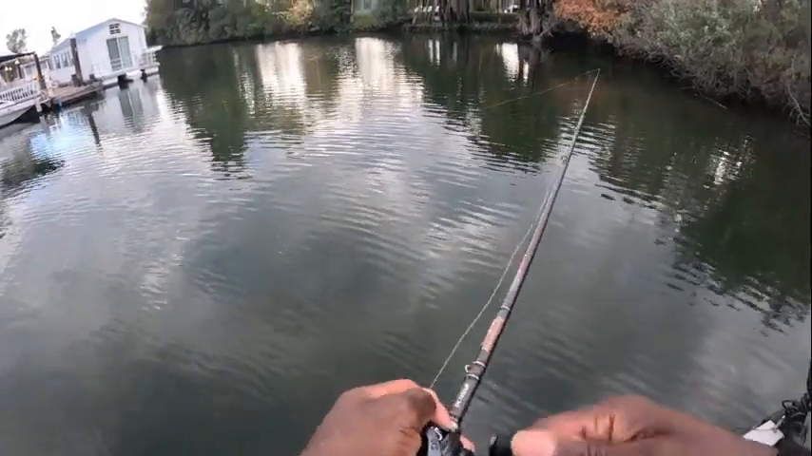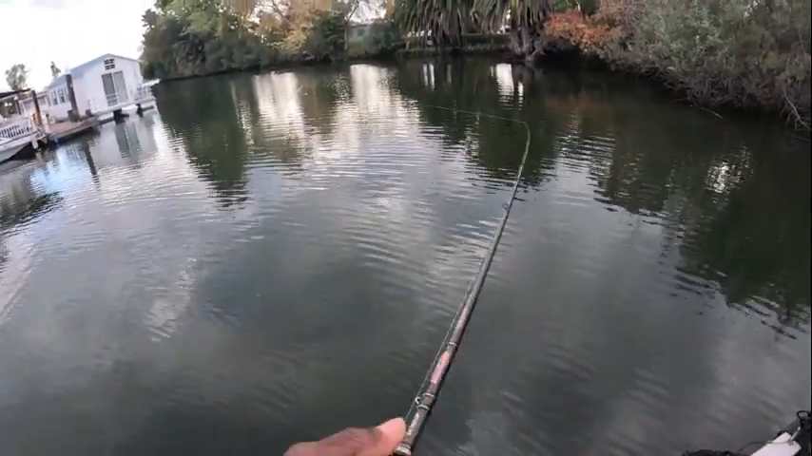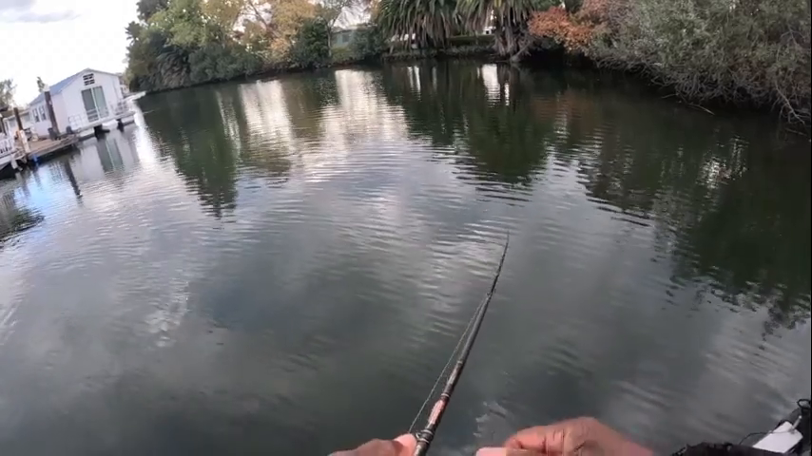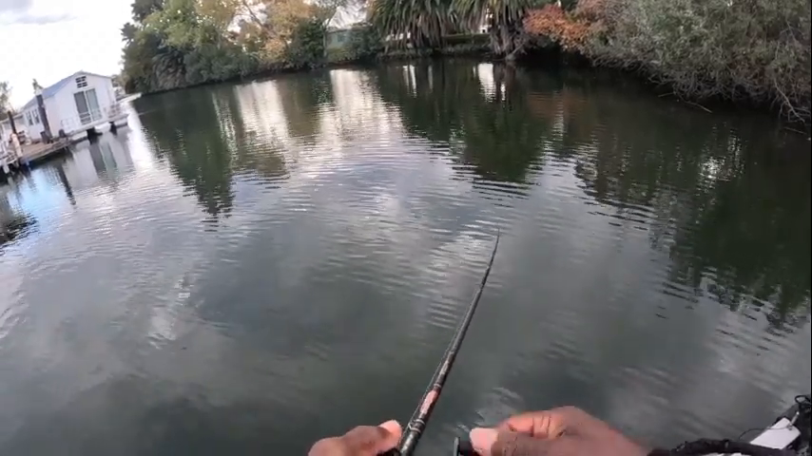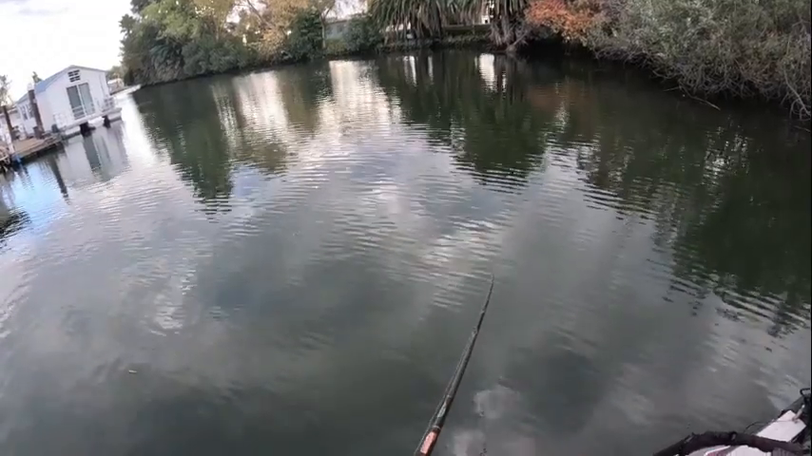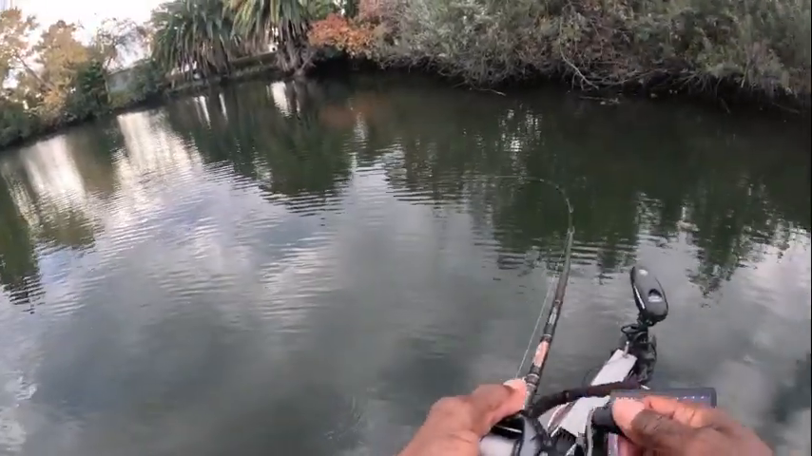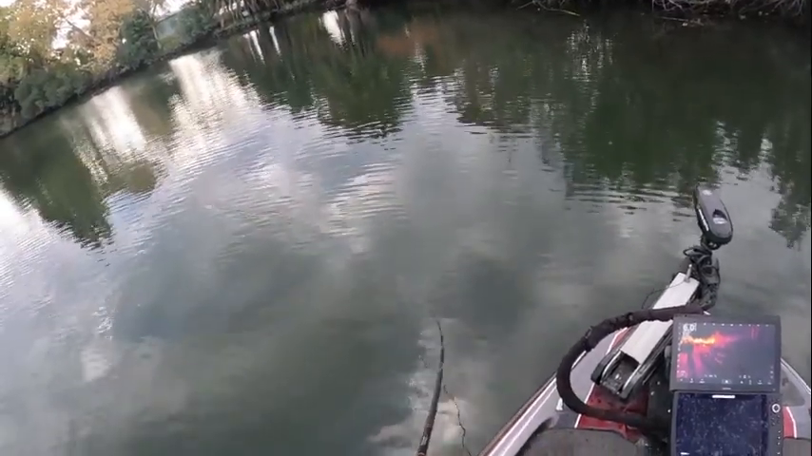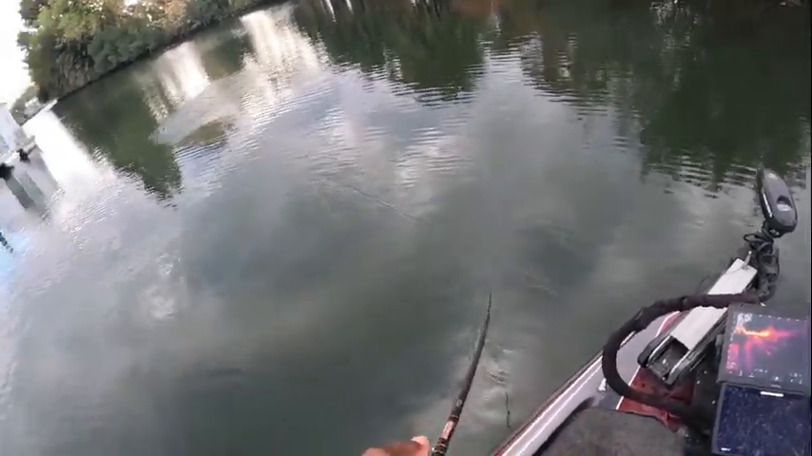We got him. The biggest one out here, right here. That's nice. 10.5 pounds. You know, the ultimate dream, a 10-pound bass. Not that easy. There we go. Not that easy. Shoot, mine was only 6 and I thought it was a monster.